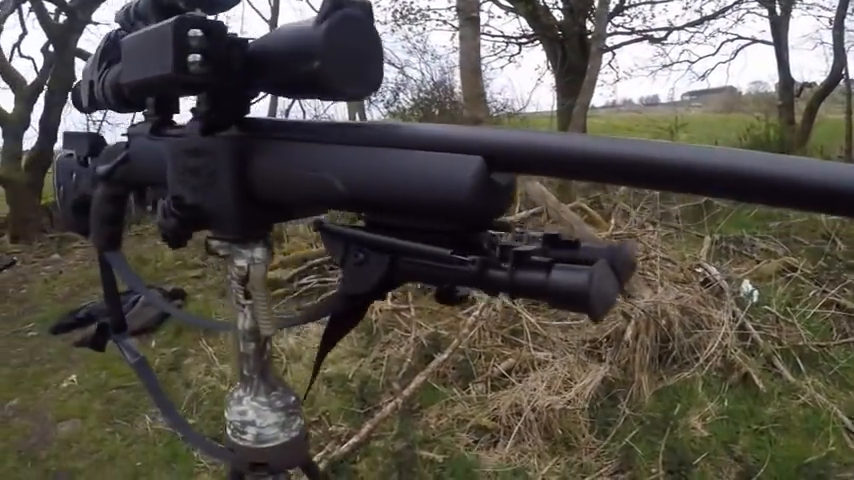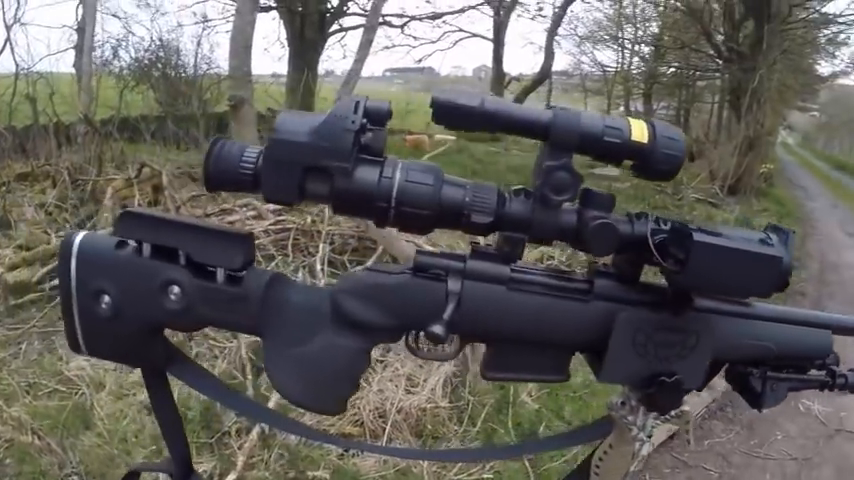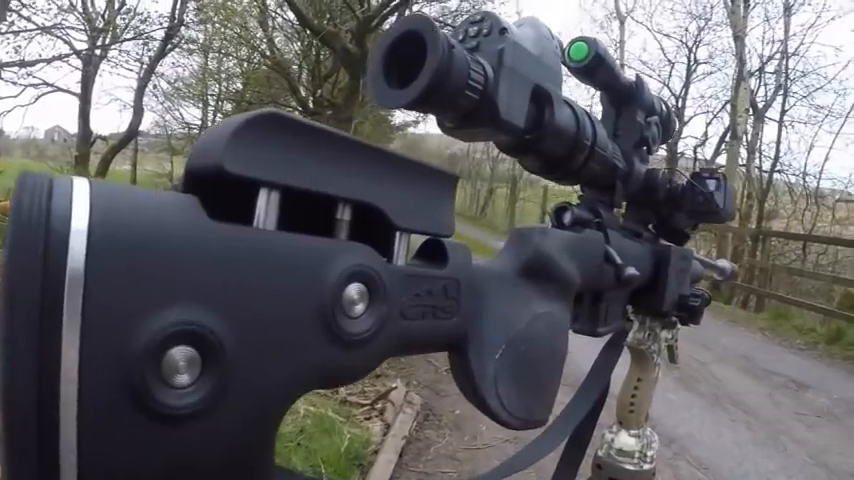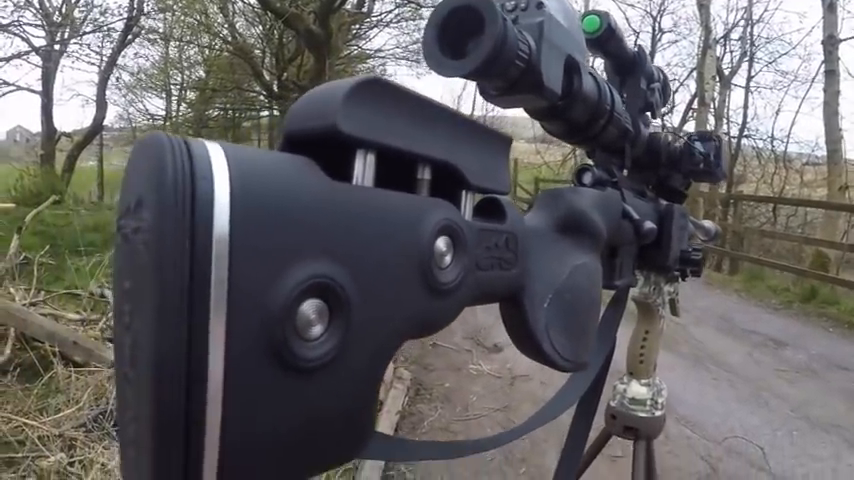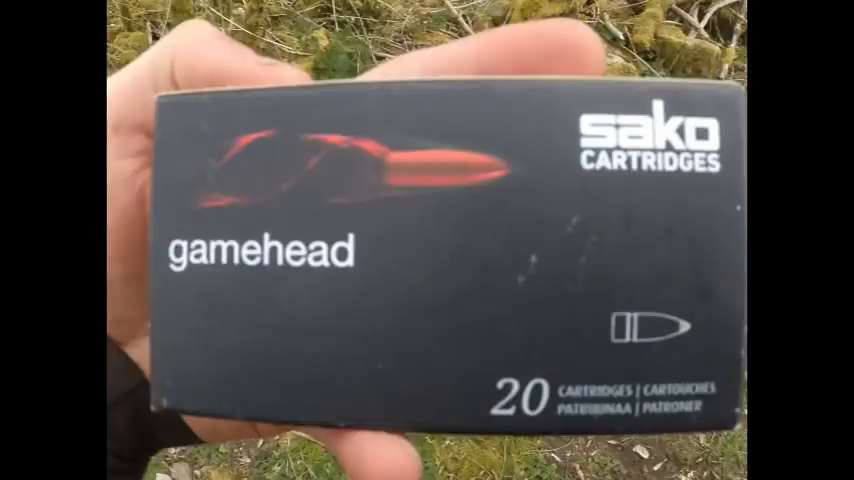Tonight's rifle of choice, Howa 1500 223 in a GRS Berserk stock, LE032 laser rangefinder, usual pod attachment with the Solaris SRX II Illuminator. And I'll be shooting Sako Gameheads in 55 grain.